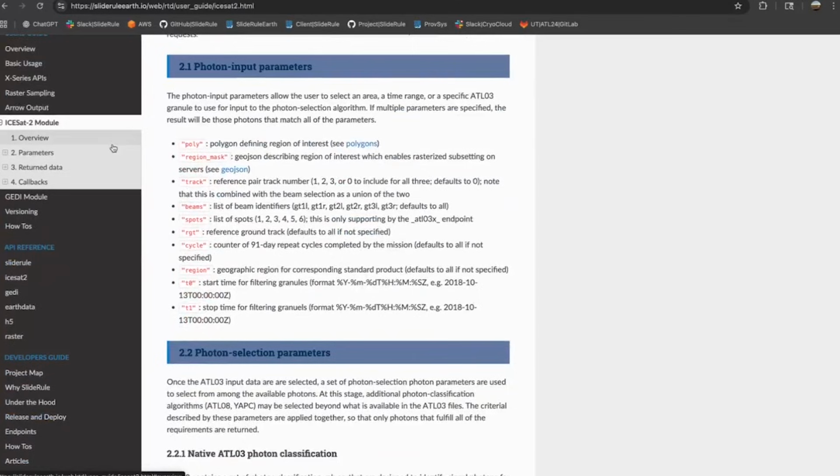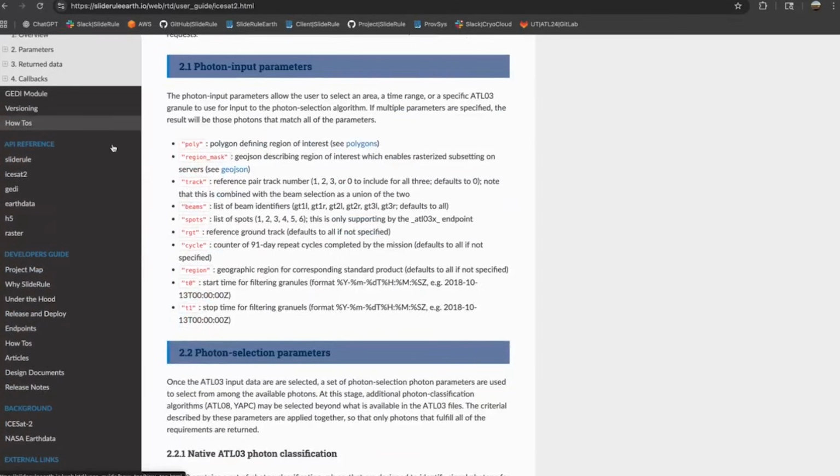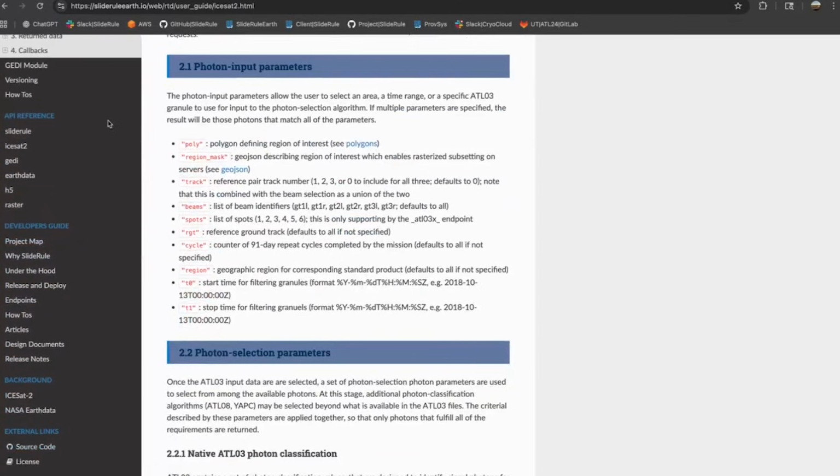And then going down even further, we have our developer's guide. So if you're really interested in how this all works, we have a map of our project, why we developed SlideRule.